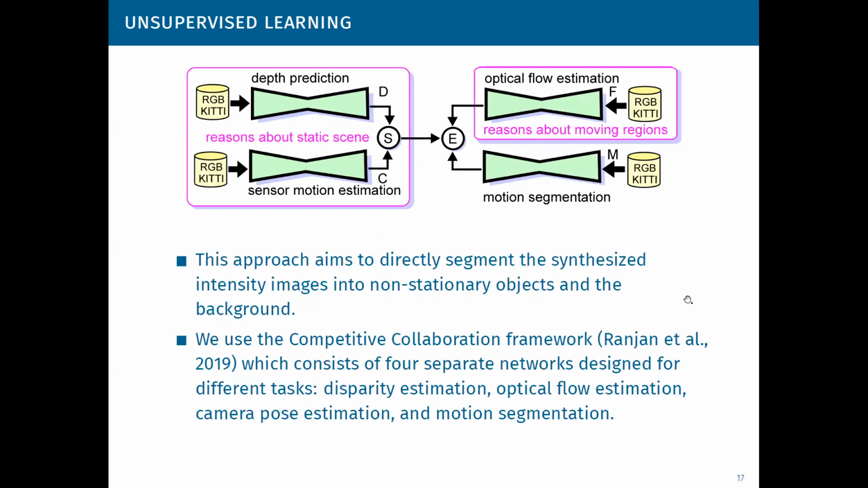So the second approach aims to directly segment the synthesized intensity images into regions with non-stationary objects and the background, and this is the unsupervised approach. We use the competitive collaboration framework, which is a pretty recent neural network architecture that actually consists of 4 separate networks designed for different tasks. That is disparity estimation, optical flow estimation, camera pose estimation, and motion segmentation.